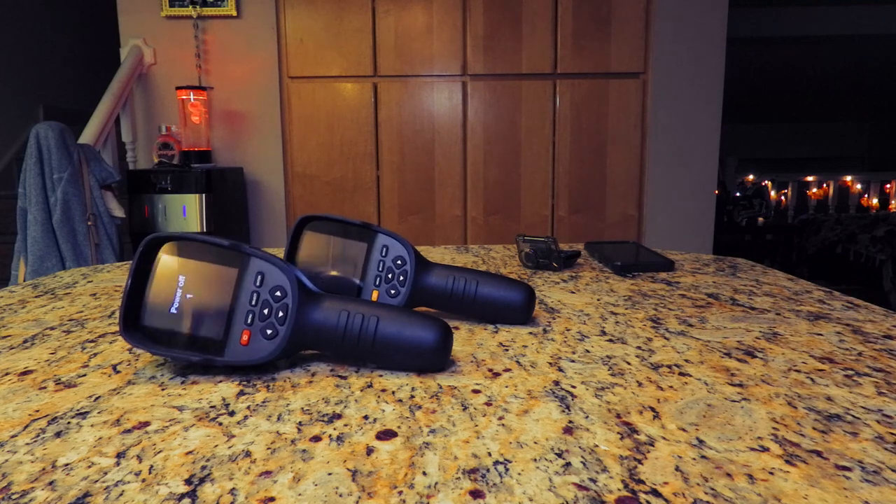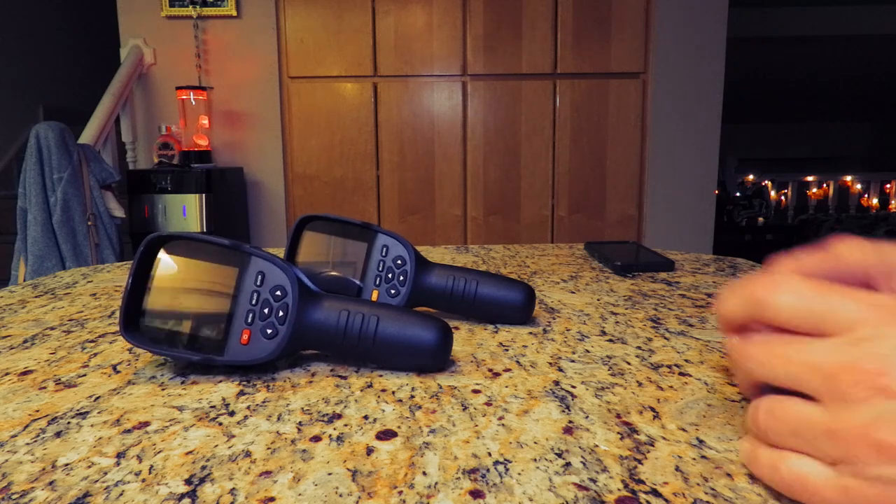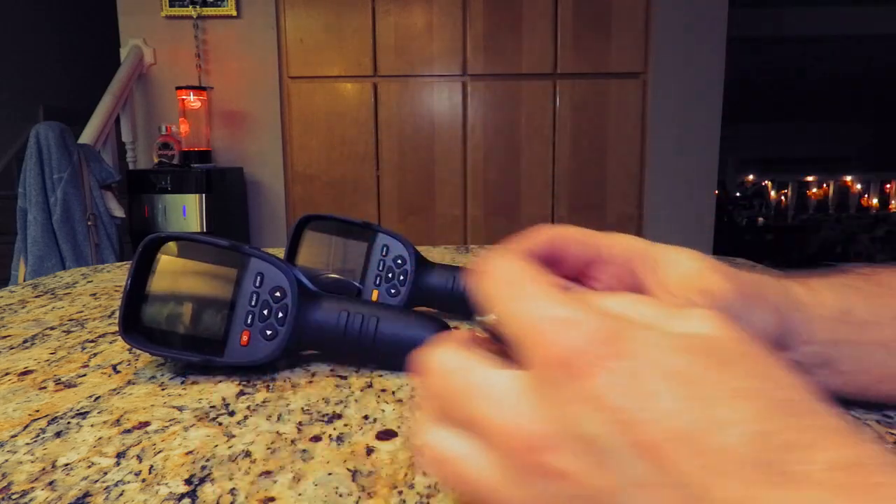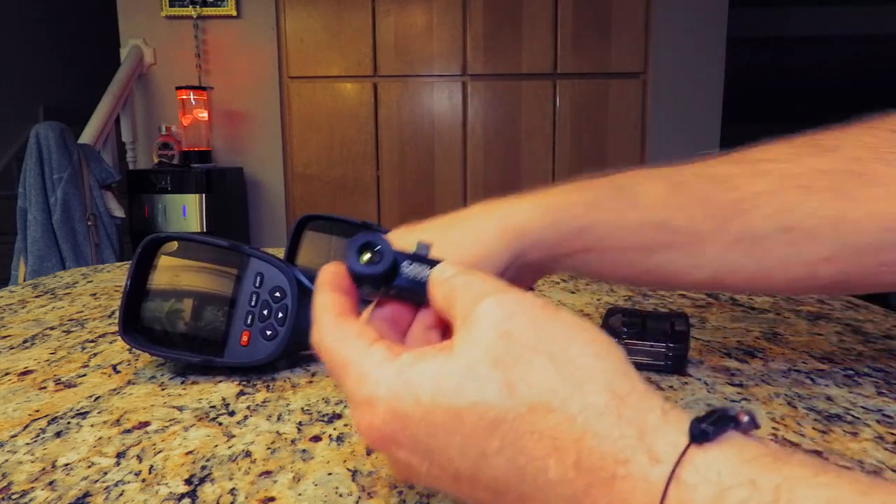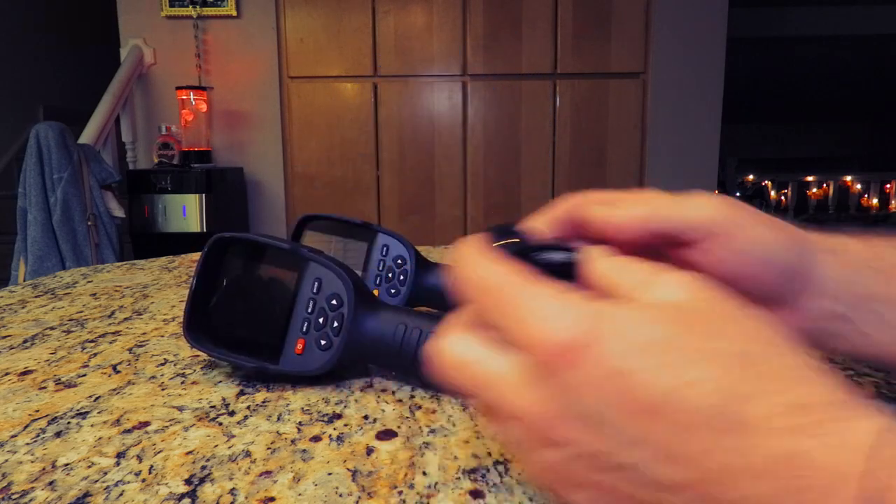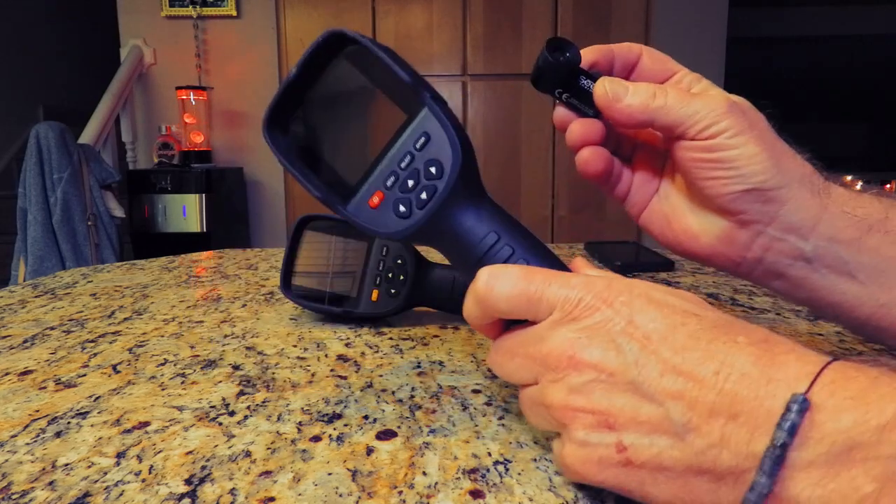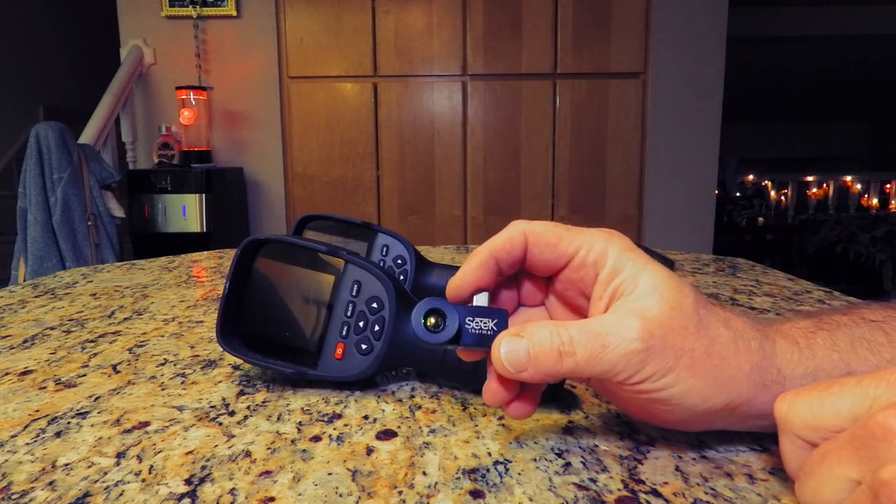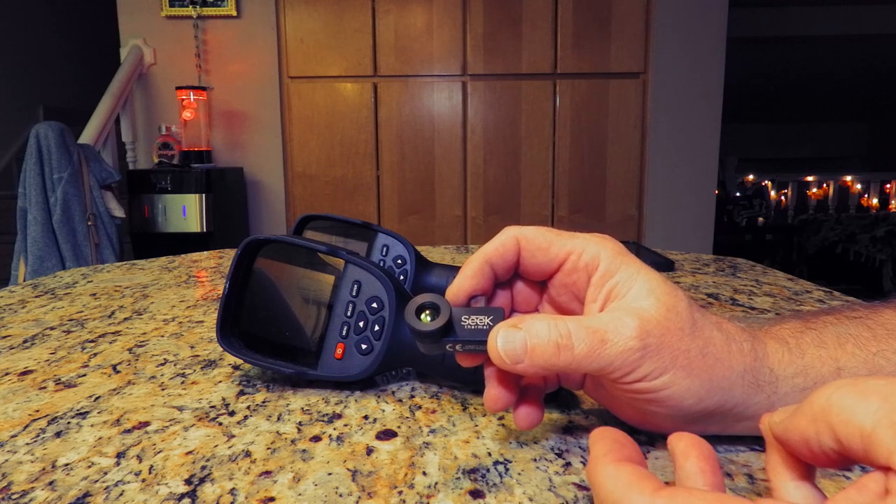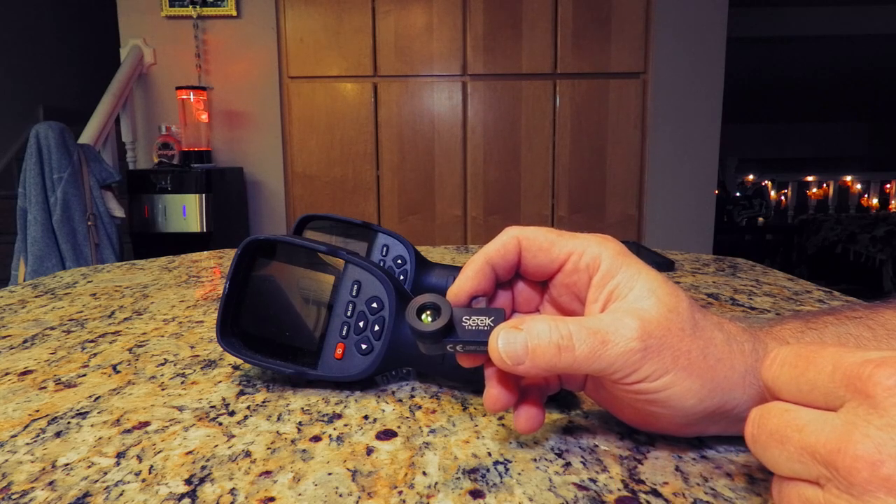But what we have discovered in the meantime are these small versions. This is the Seek Thermal. These actually plug into your phone, okay? So it's now this versus this. And the advantages are the resolution on these is just as good or better than these units. They work with your phone, and the advantages there are it gives us a bigger screen. Bigger screen, and they're smaller, so they're easier to handle. Easier to handle. Take around.